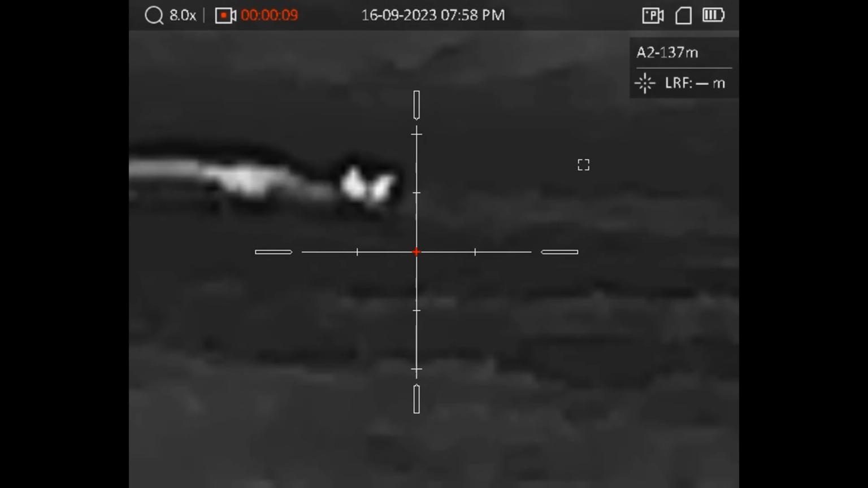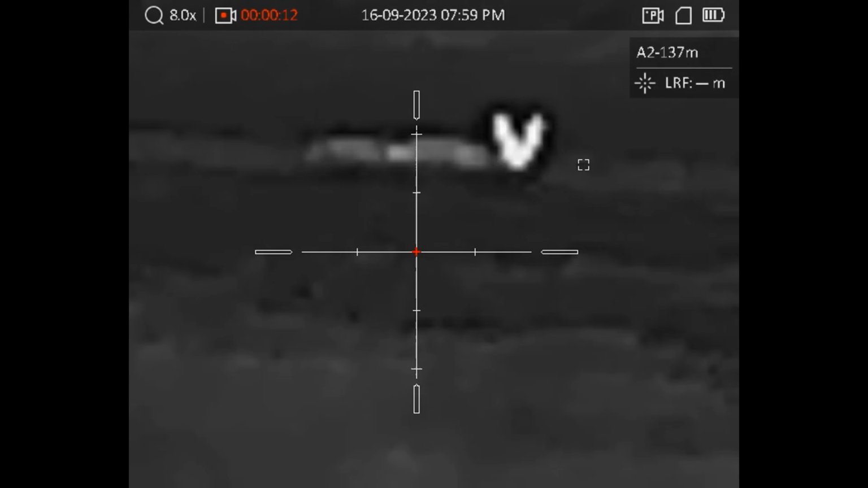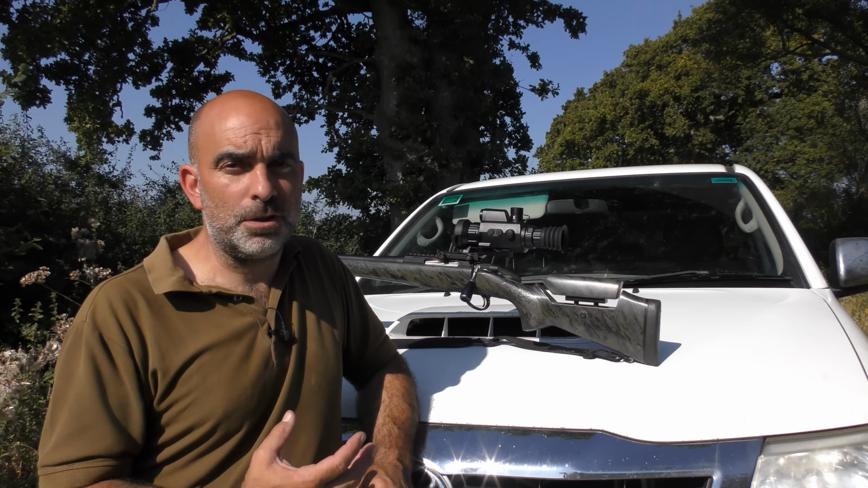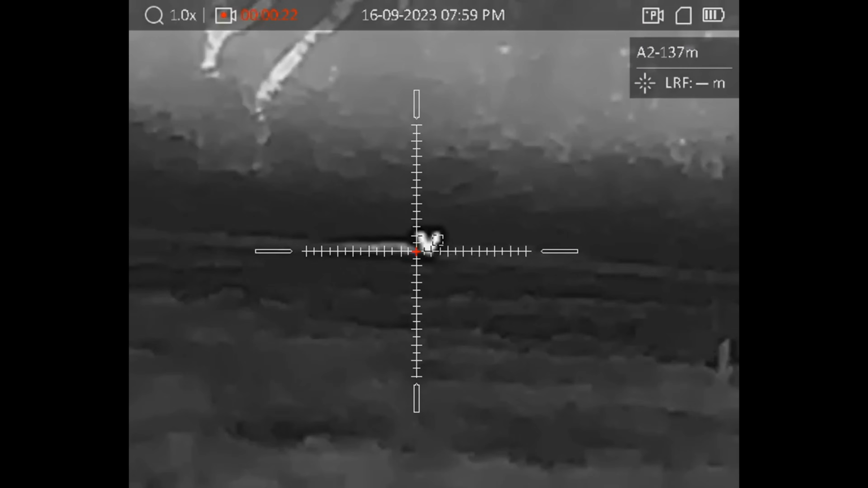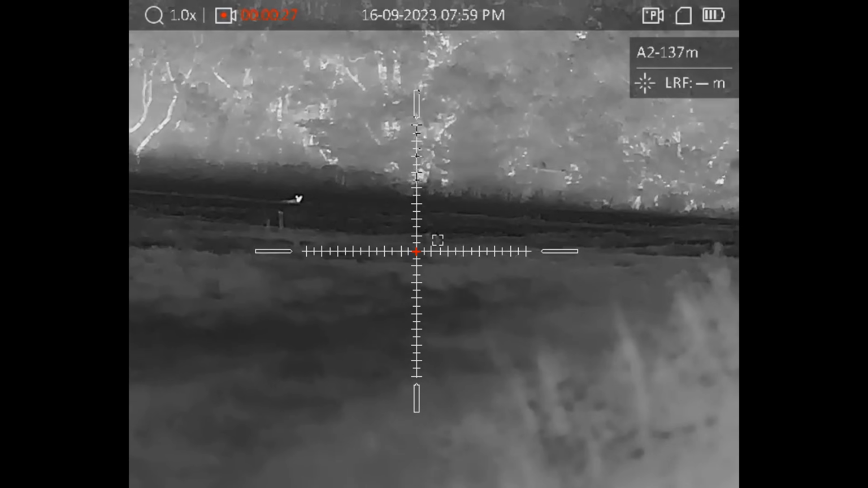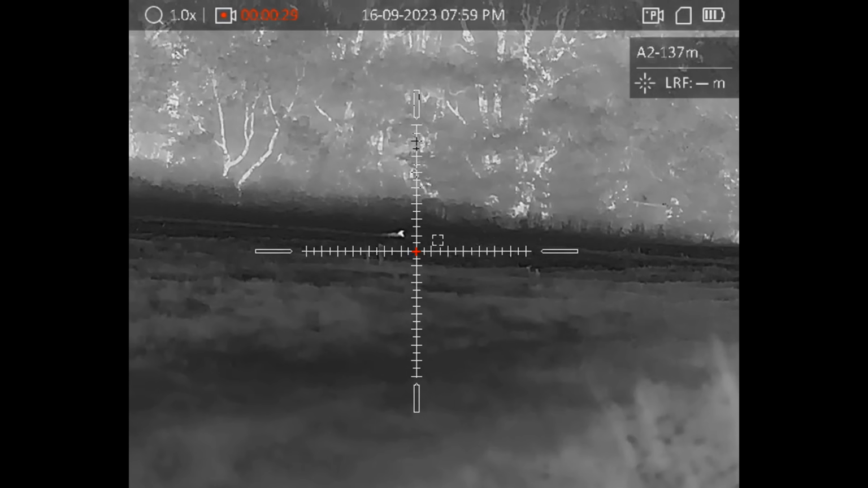around about 150 yards away, but he was in some quite tall grass, and I wanted to get him in for a good clear shot, and also to get some better footage of him as well. So I tried giving him a squeak, but he didn't want to know, and he quickly just disappeared off into the next field.